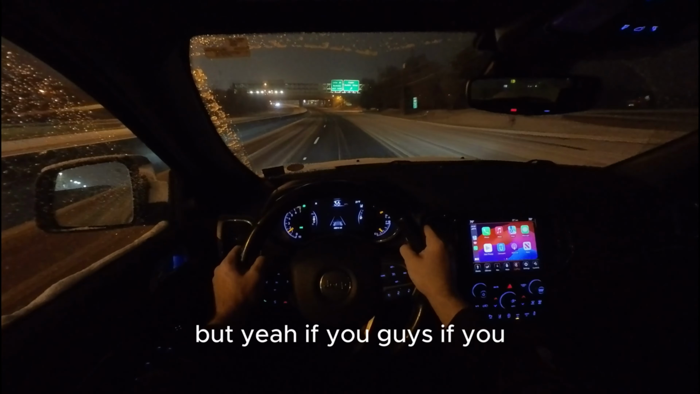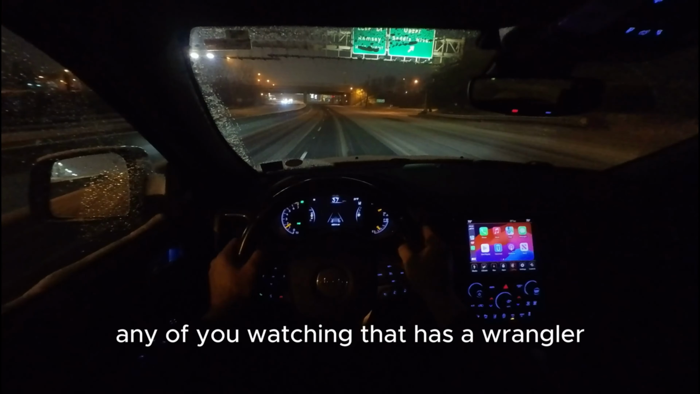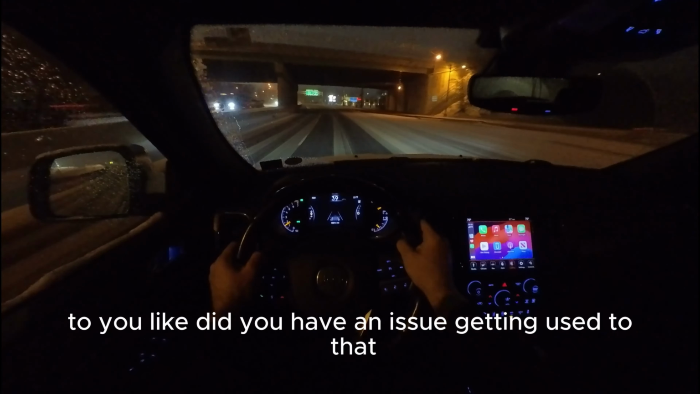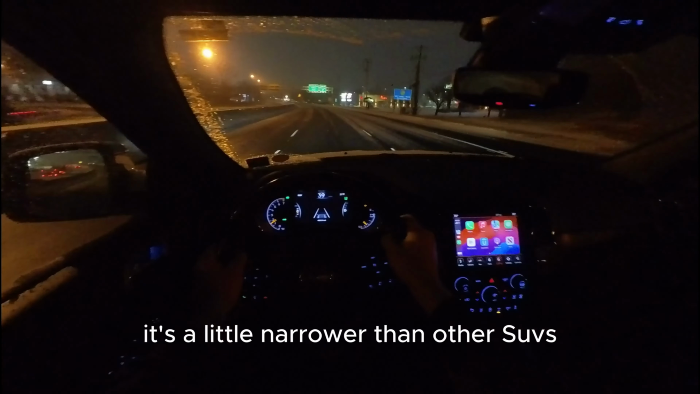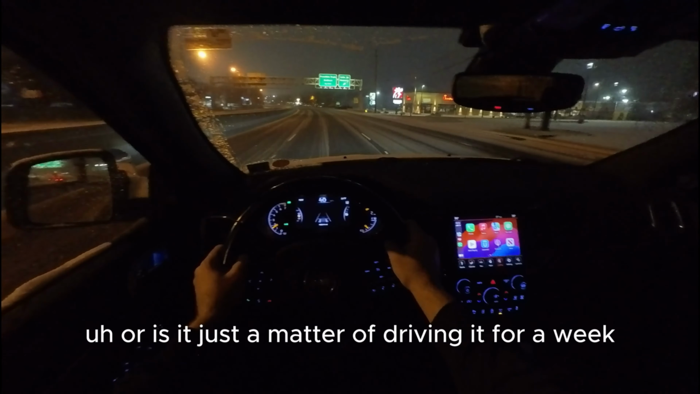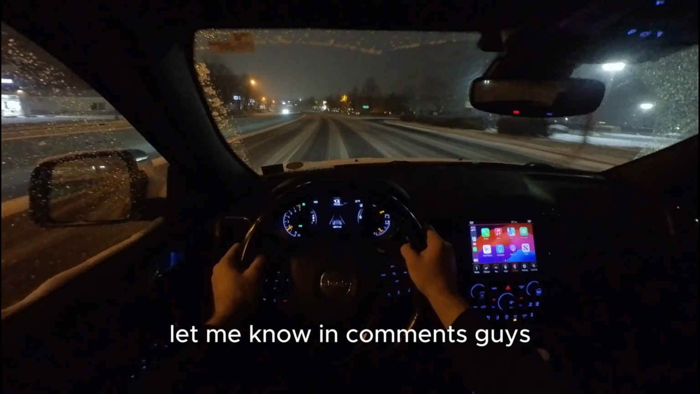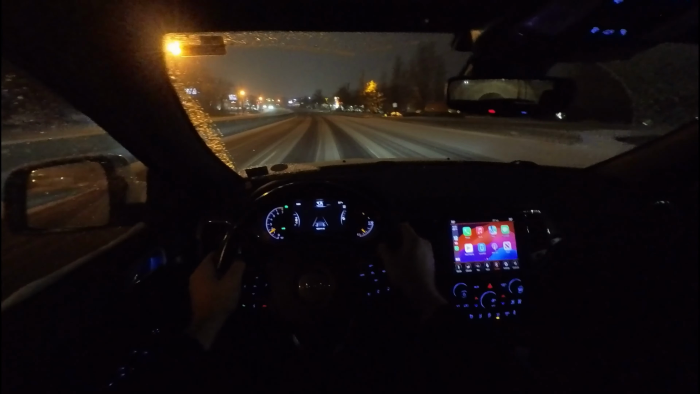But yeah, if any of you watching has a Wrangler, let me know how it feels to you. Did you have an issue getting used to that it's a little narrower than other SUVs? Or is it just a matter of driving it for a week and then you just get used to it? Let me know in comments, guys. I'm really curious about that type of deal.